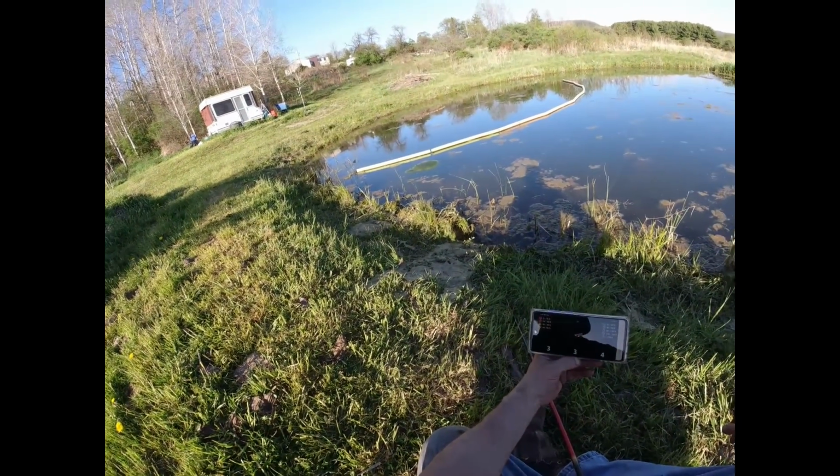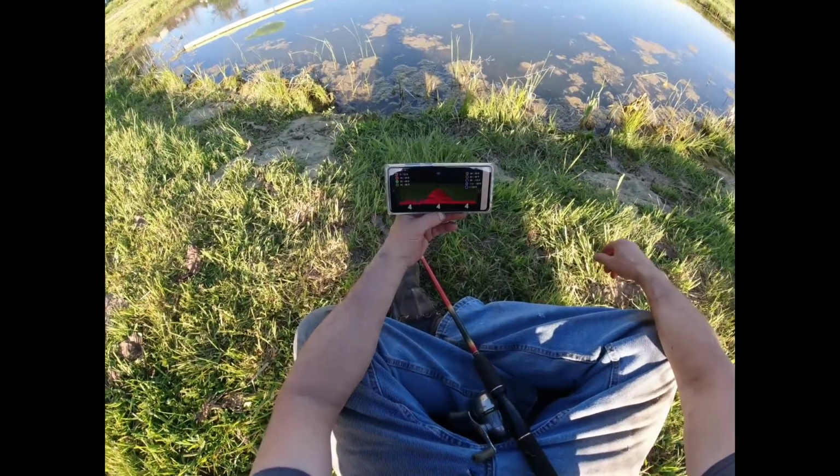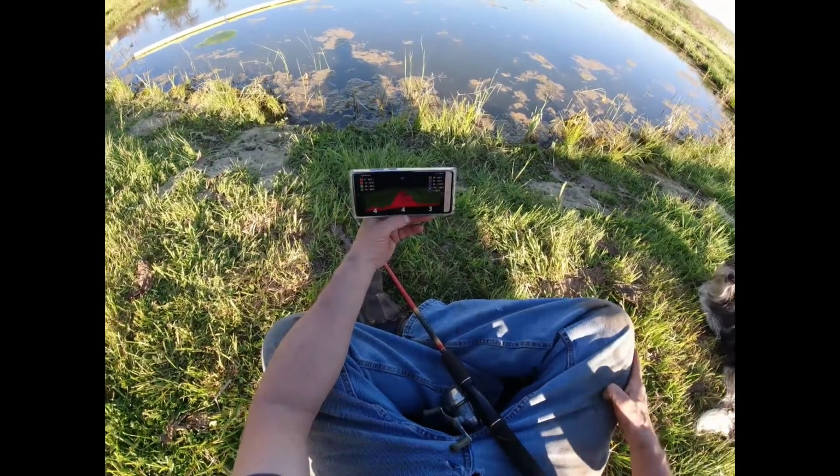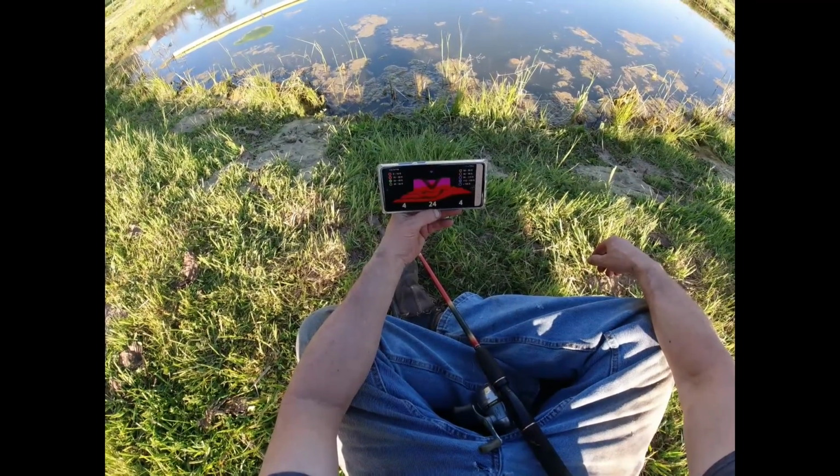We got a pheasant coming this way. Now we're dropping to 4 feet. And it just dropped into 24 feet.